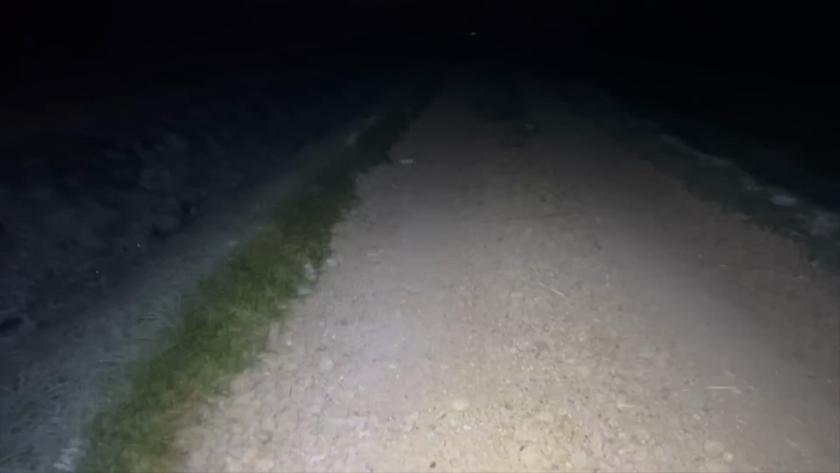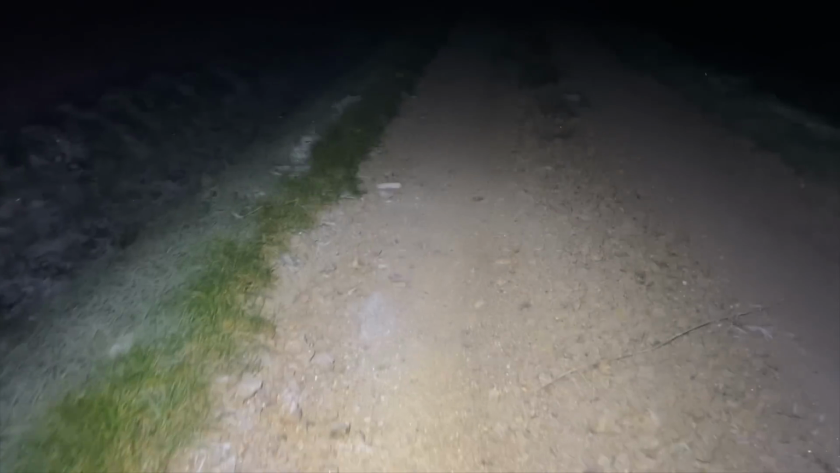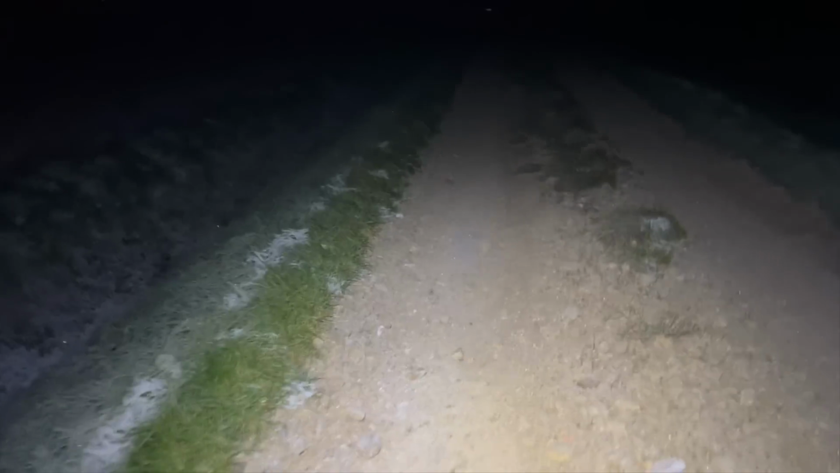Anyway, that was, I think, the third fox that we'd shot here. Kept calling and they just kept coming. 3 out the cover, plus this one off the road, 4, and another one, then another one. So off of one stand, 6 foxes.